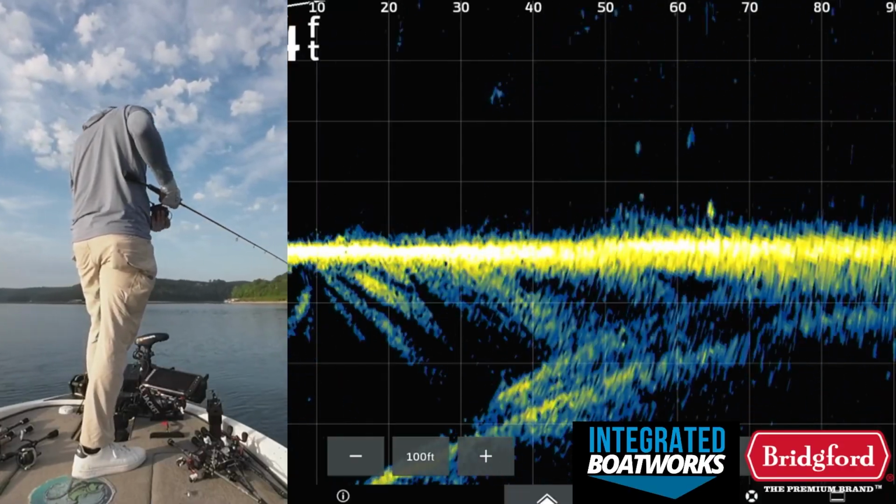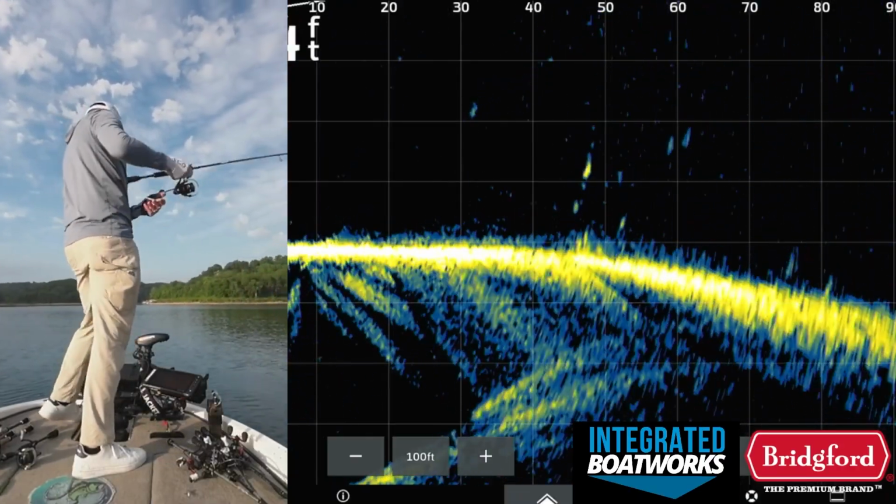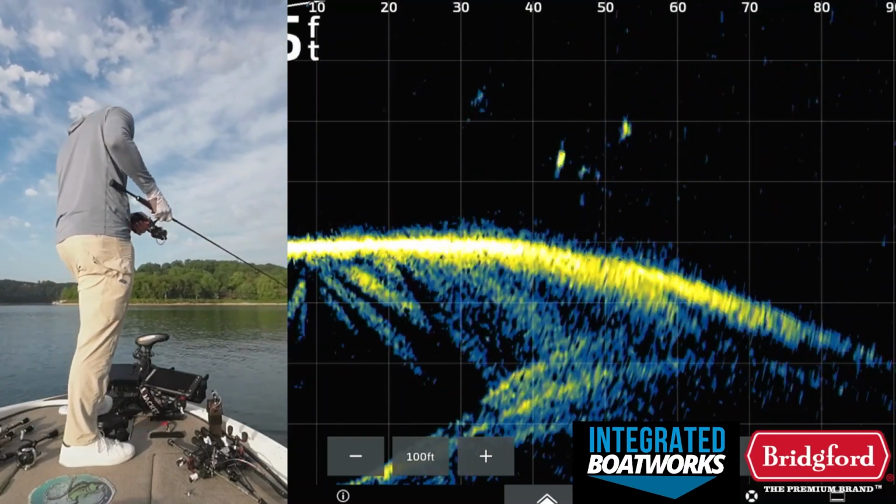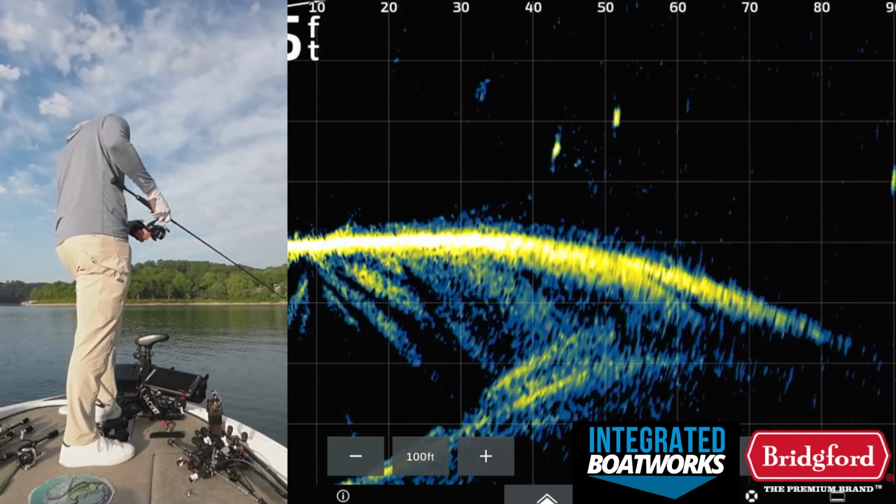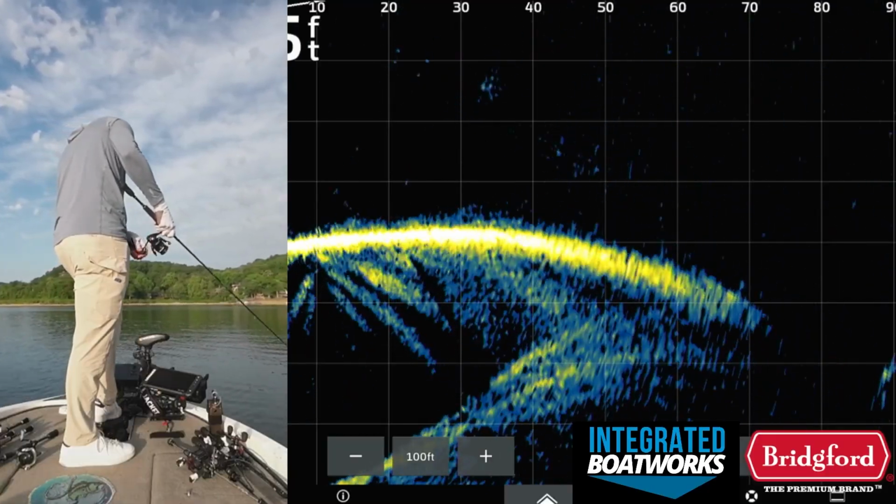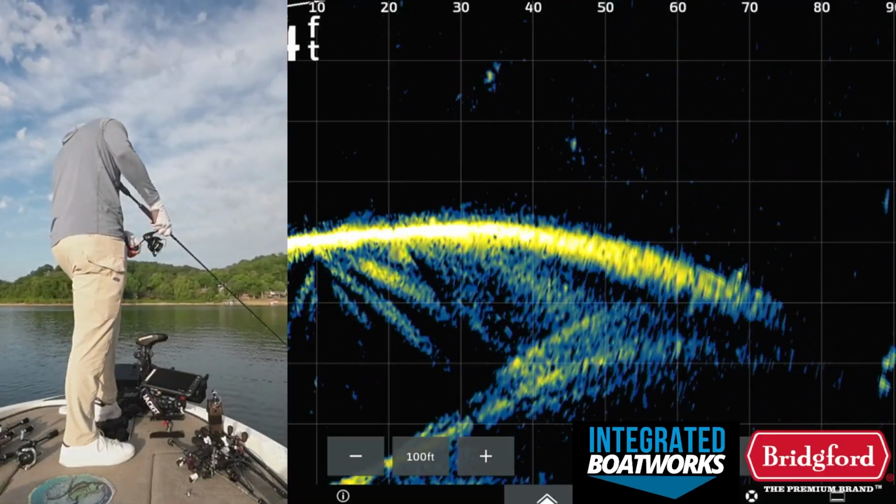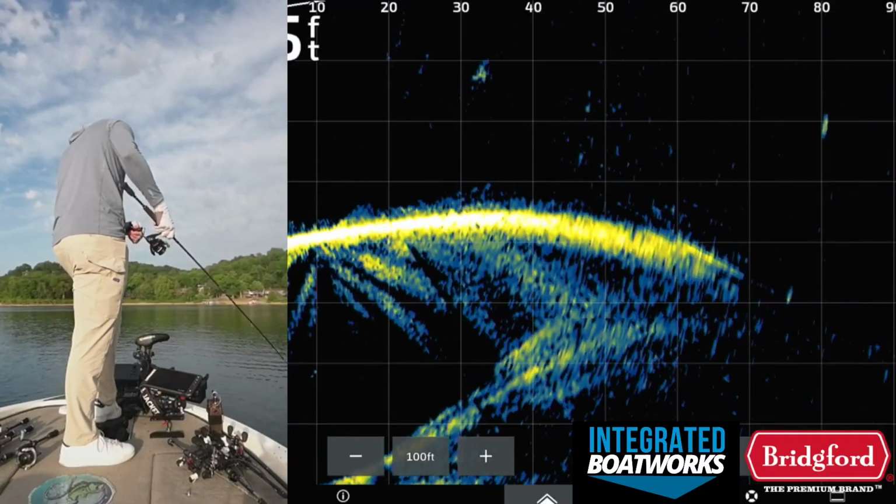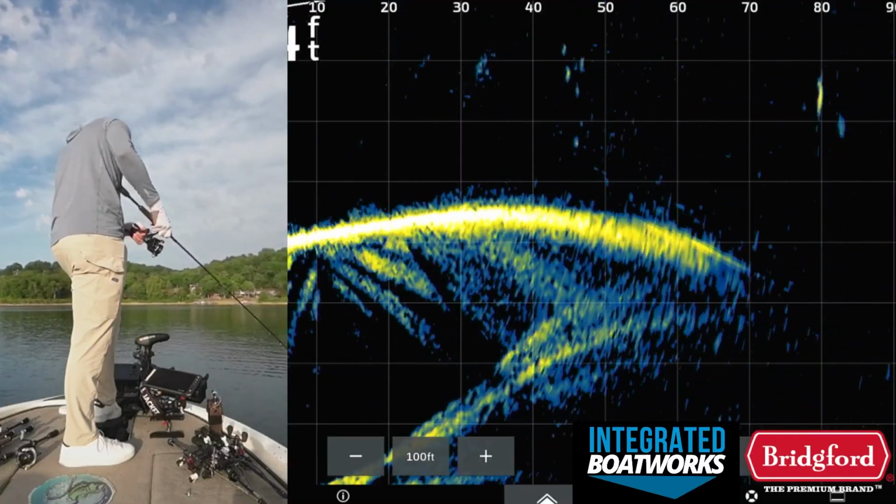I need to find that wad again, because that was crazy. They were all over. Right there. My bait down in there. The way I was fishing it, I'm basically just slowly twitching my rod. I'm just reeling it in really slow with short rod twitches, and that's when that fish actually ate it.